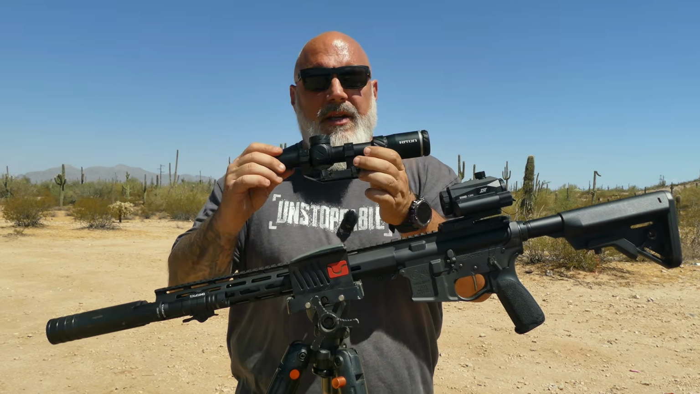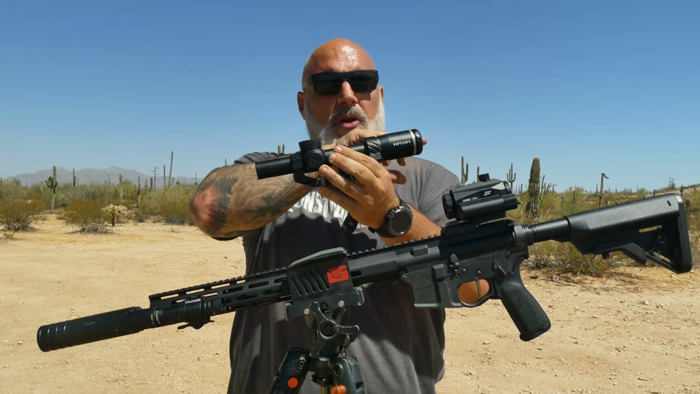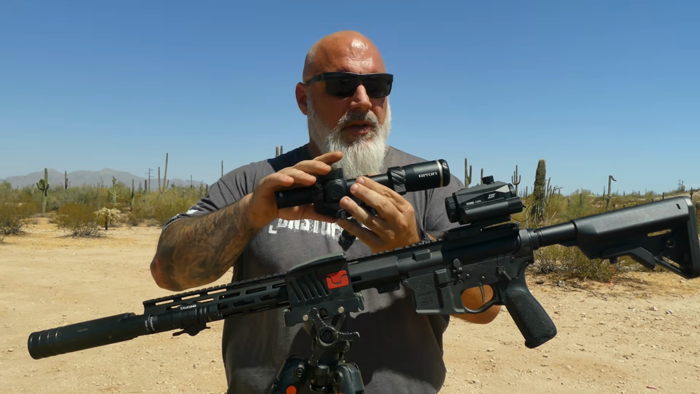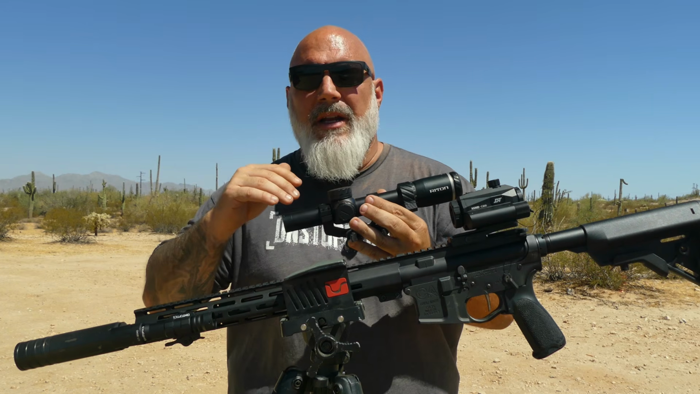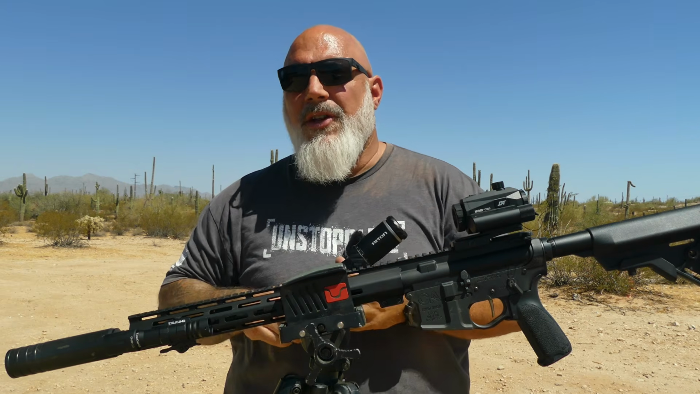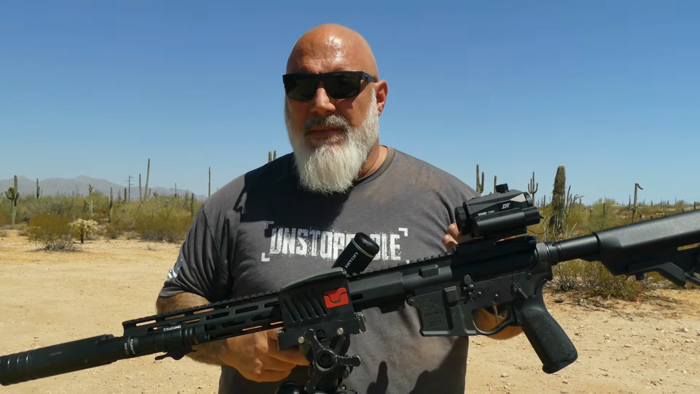Now, for clip-on mode, I was using it with the Riton 1 to 10, and I will say that 1 to 10 is a bit much for this thing. After all, you are looking through a scope and then through a television screen, essentially. I found that up to about 5, maybe 6 power was the maximum clarity for using this as a clip-on with an LPVO. I haven't used it with like a 3 to 9 or anything like that, so I can't comment to that.